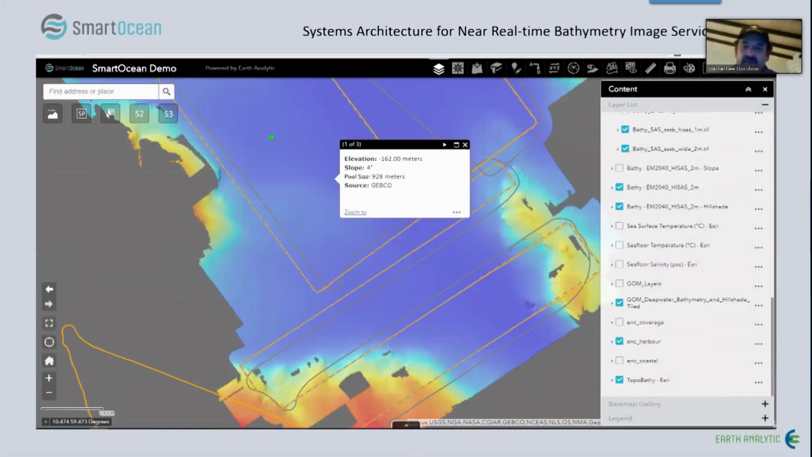SmartOcean Connect, here's an example. This has a pop-up here, but you can see in the table of contents we have many of the data types that we described. You can have your SVP data in here, you can have other contextual data, but your side scan, the bathymetry, the sub-bottom, all of this can show up in the web browser, and we can then start kicking off these charting and other processes.